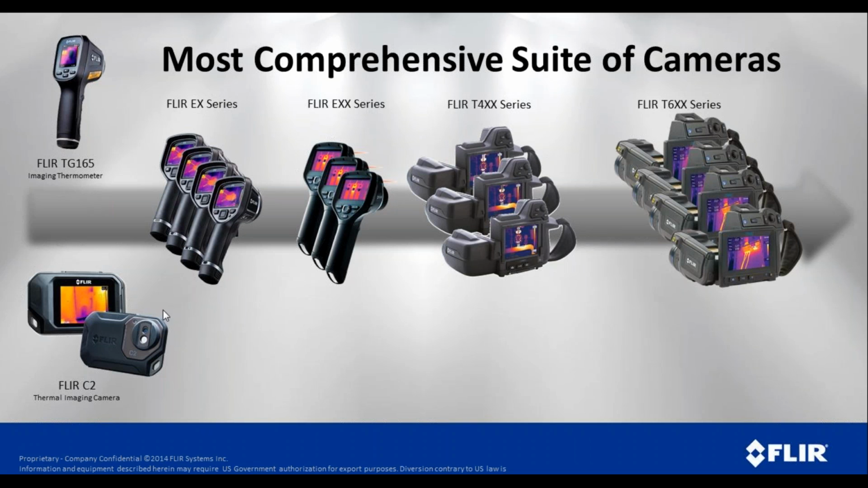But going up from those up to some of our higher end cameras, you can see we've got quite a selection. And that's where the FLIR salesperson or the T-equipment salesperson can come in and help you determine which one's the best fit for you. Sometimes the best fit is just the one that's within your budget, but we want to look at, will this do the job that we want the camera to do? And we can certainly help you with that. But you can see we have quite a selection here.